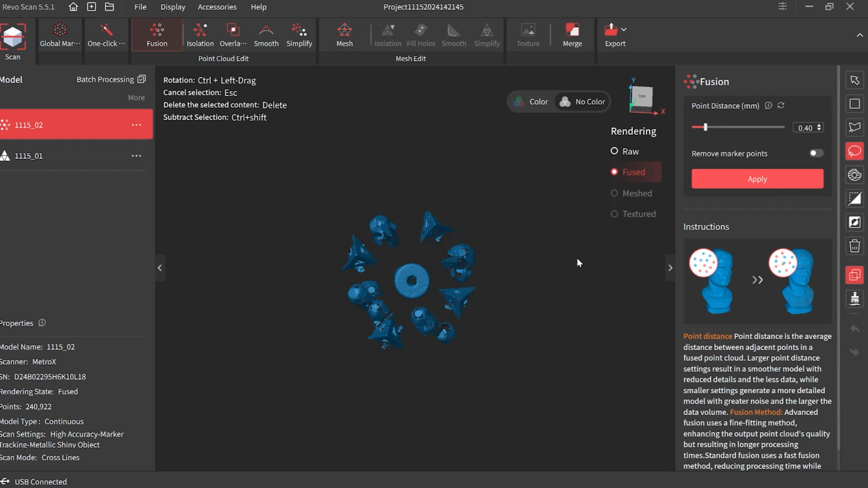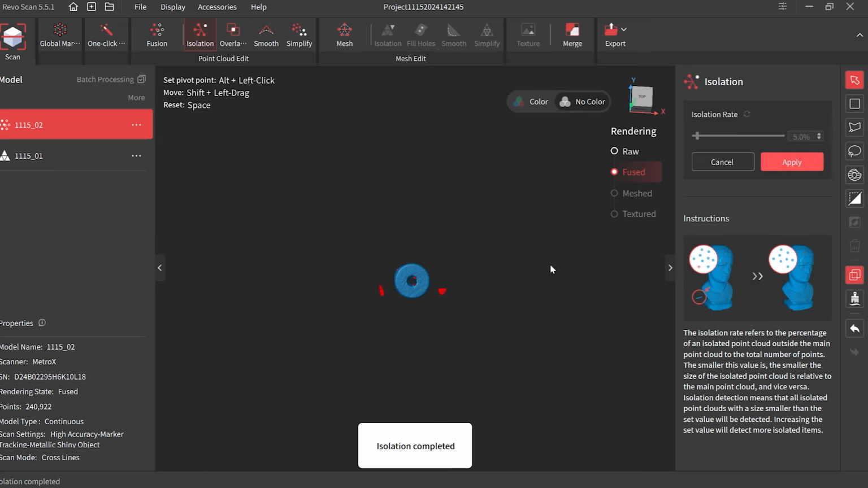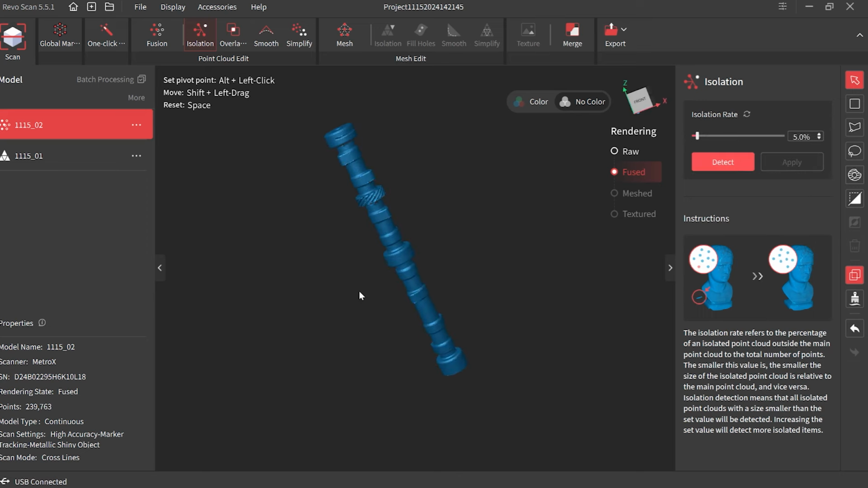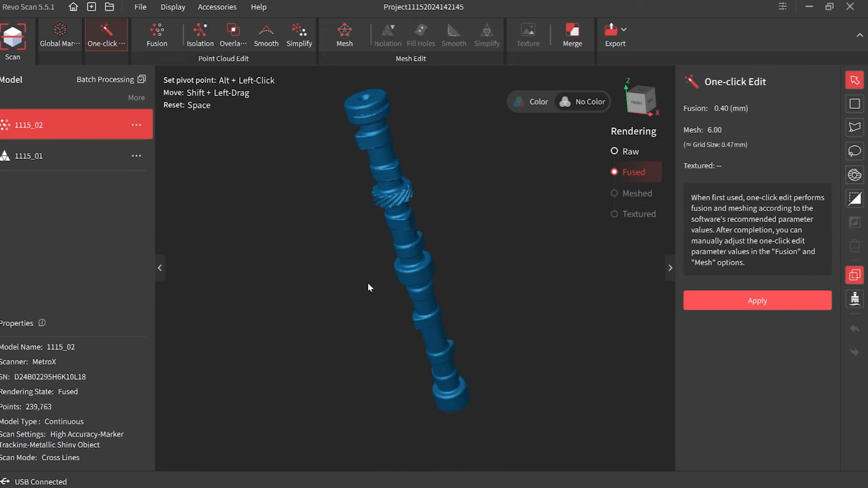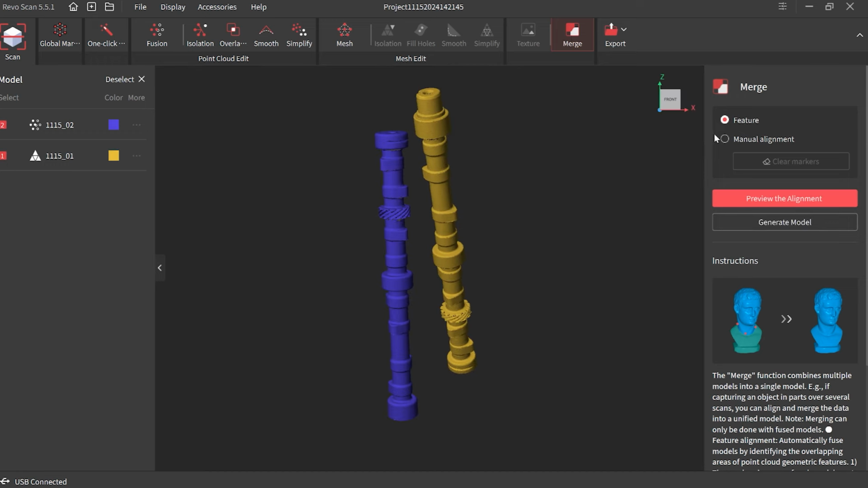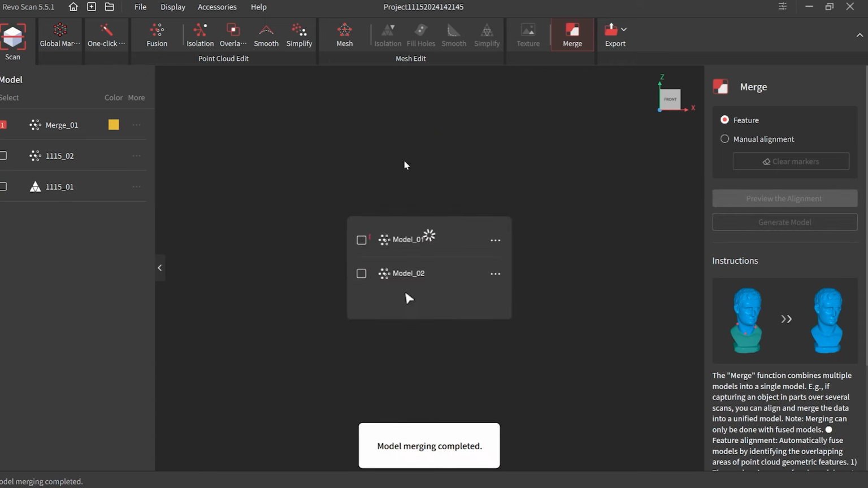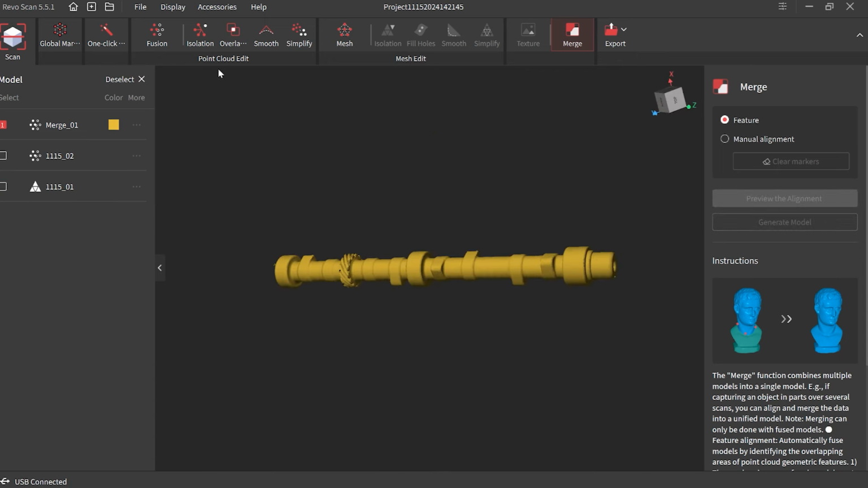Delete that one. Check the isolation. Okay. Nice. Okay, let's check yours and mine. Now let's put them together. I don't think we need manual alignment. I would hope not. Yeah, there are enough features to put them together. Okay, very nice. Sweet.